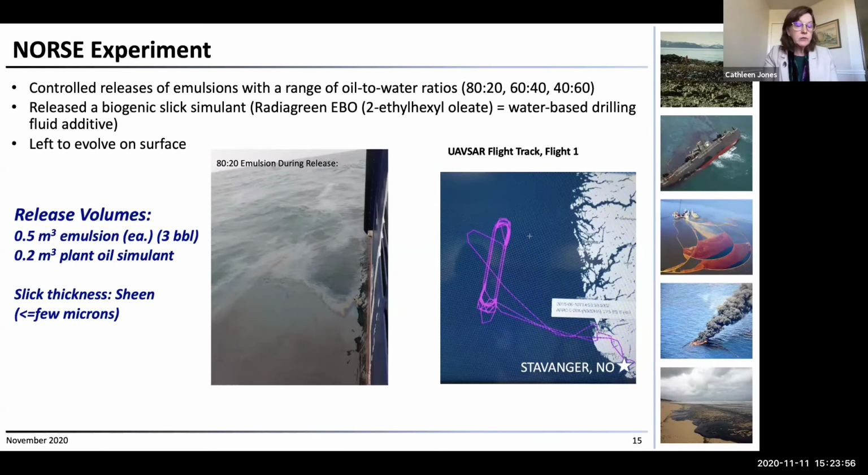So they made one emulsion that was 80% oil, one that was 60% oil, and one that was 40% oil, so that we could look at the difference between those emulsions. And they also released at the same time this biogenic slick simulant, which was kind of a lubricant that's added to drilling fluid.